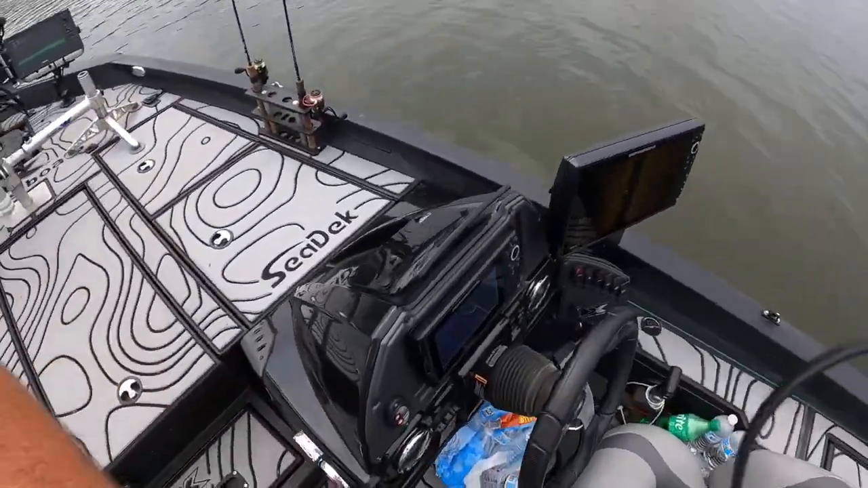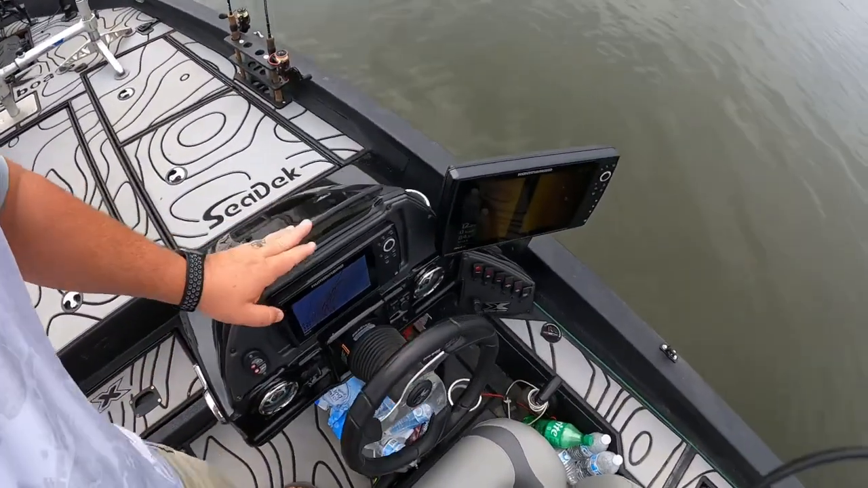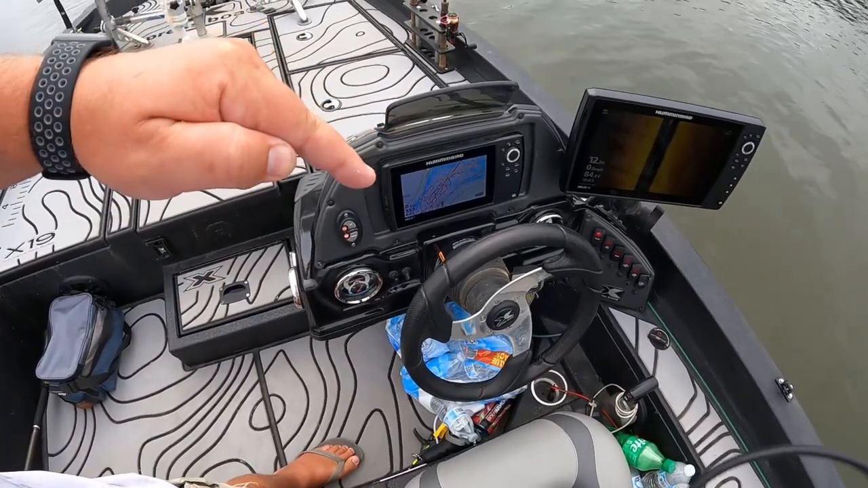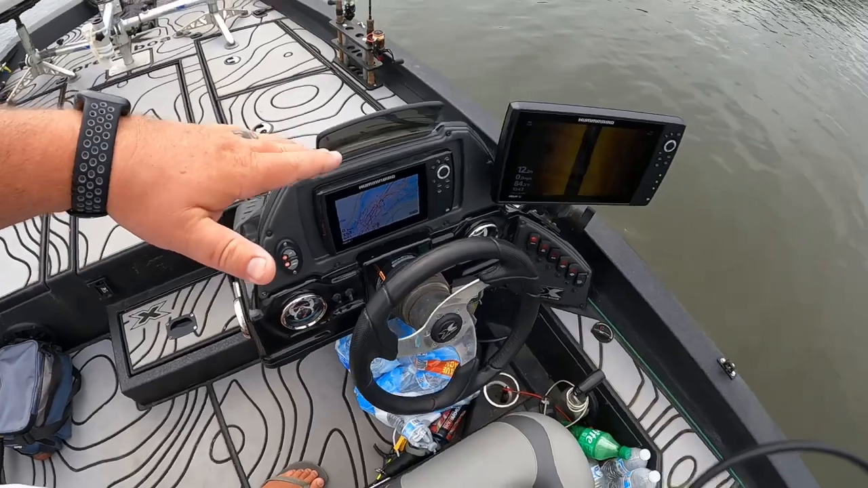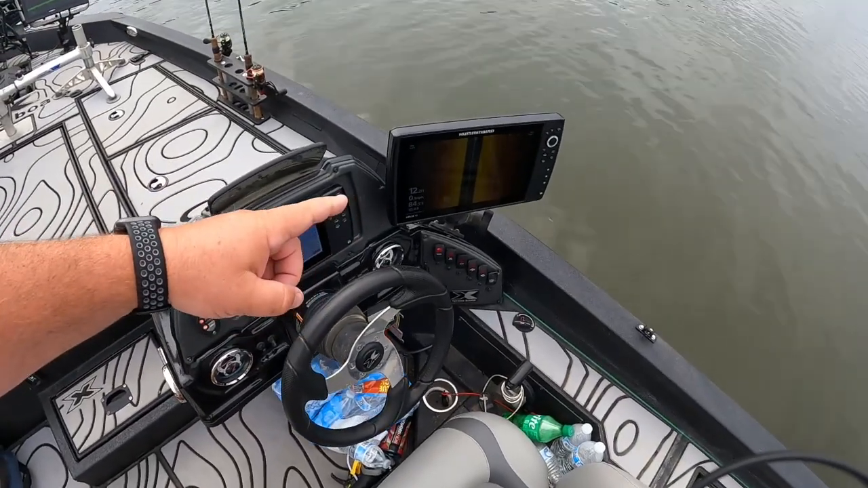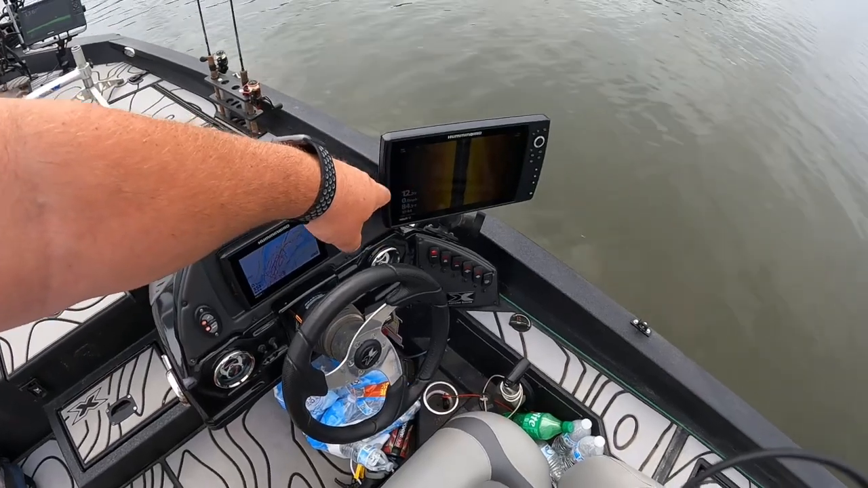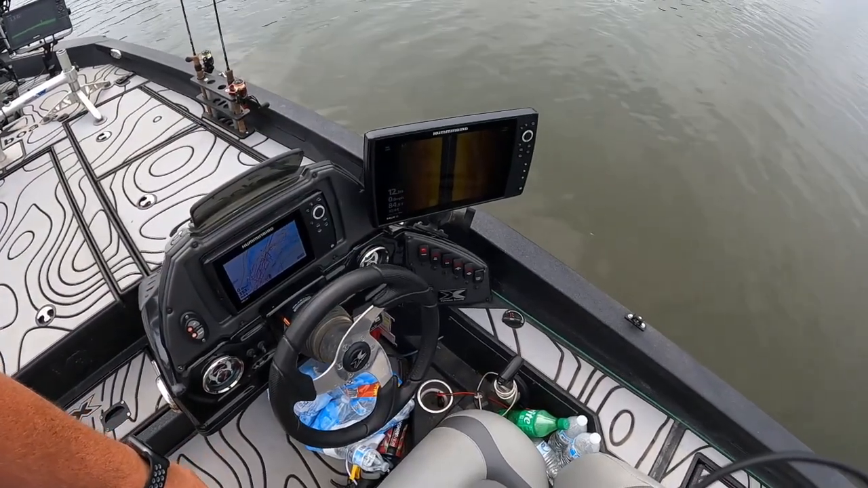In the dash, I run, let me get adjusted right here, a Helix 7 in the dash, purely as a map, and not to the side, so I don't lose any screen. That's why I'm running the Helix 7 as a map. I run a Helix 12 for side imaging.